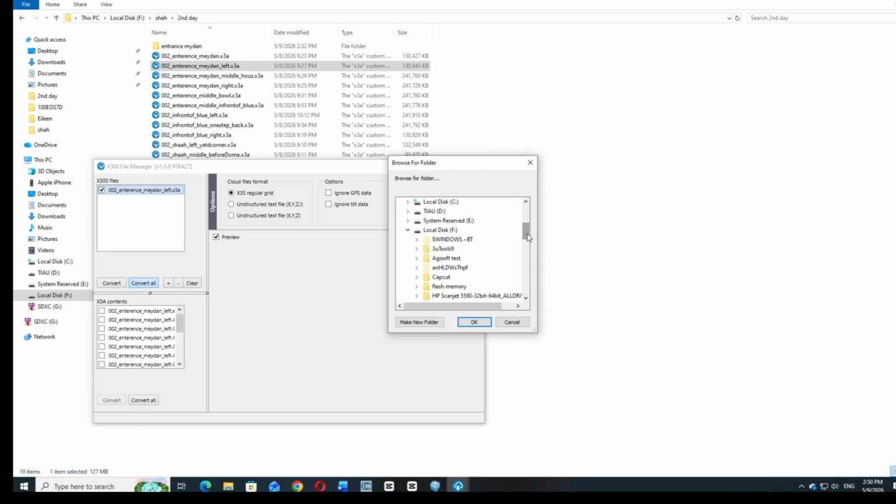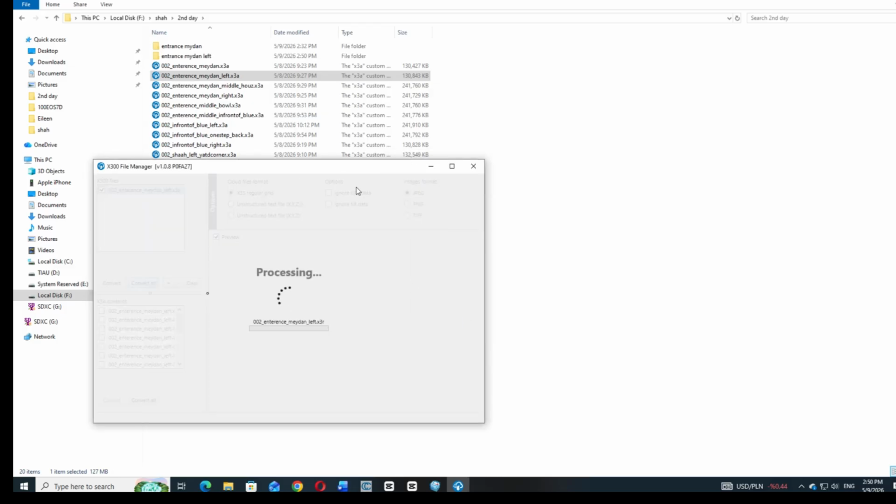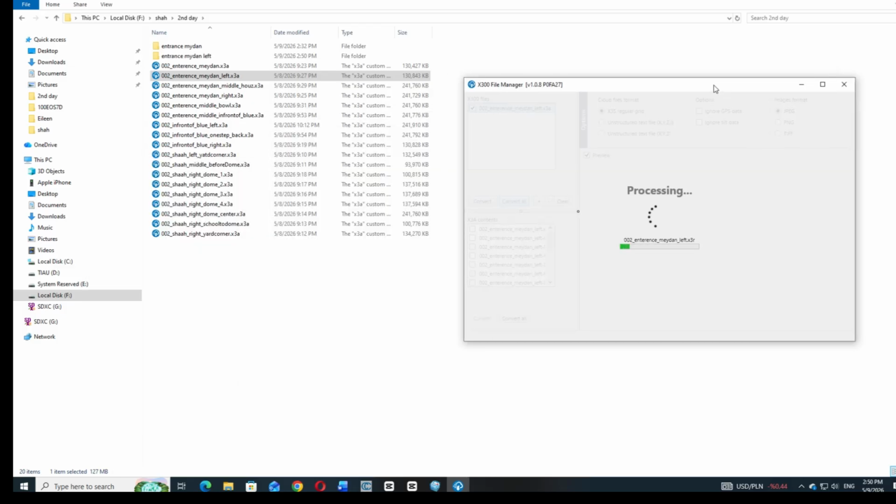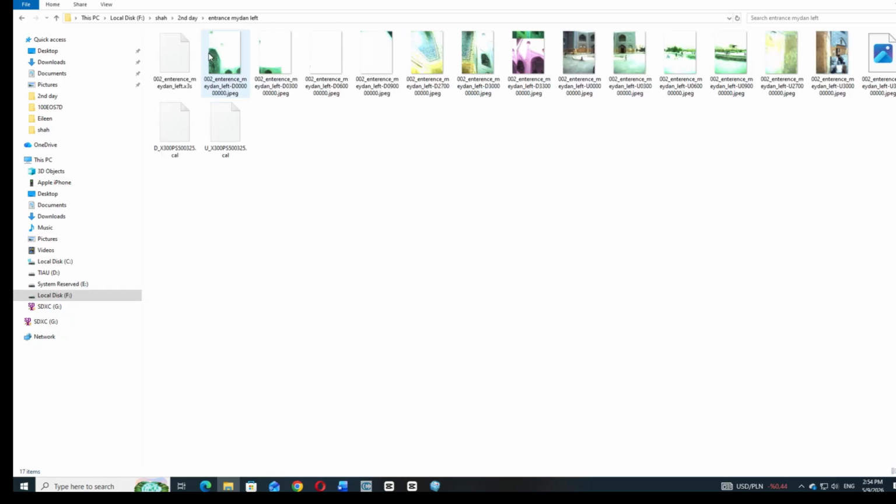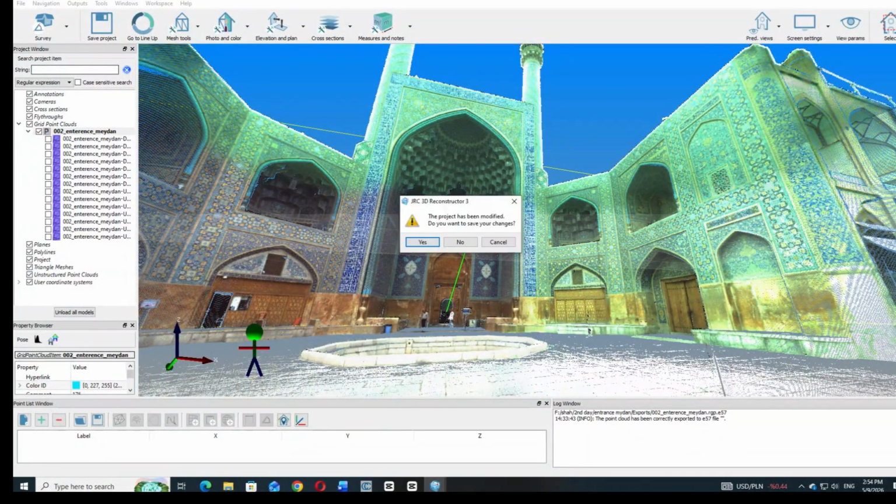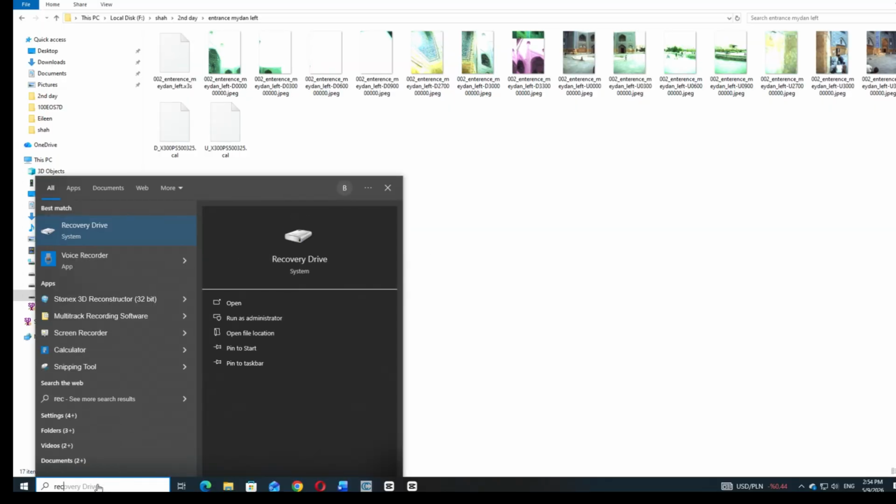I'm just trying to show you that we can first drag and drop the X3A file inside the X300 file manager, and then create a folder so that you are sure which folder you have it in. And once you have converted, drag and drop the X3S file, only the X3S file, inside the Reconstructor, while the dongle is connected.